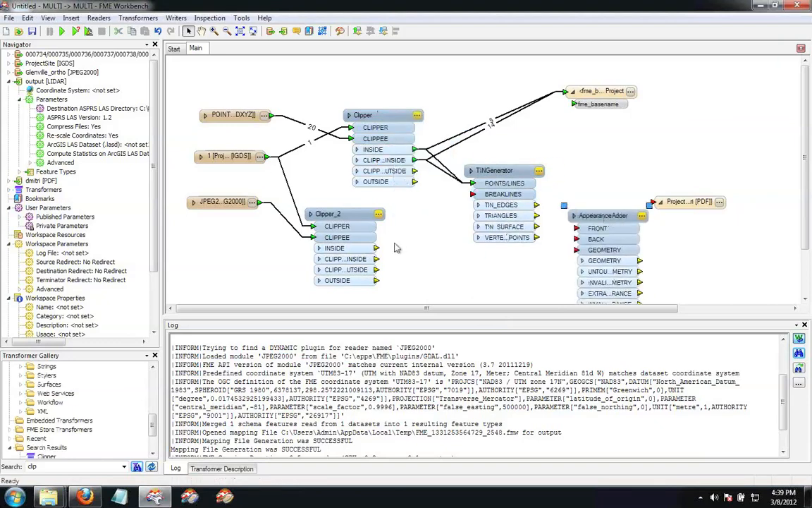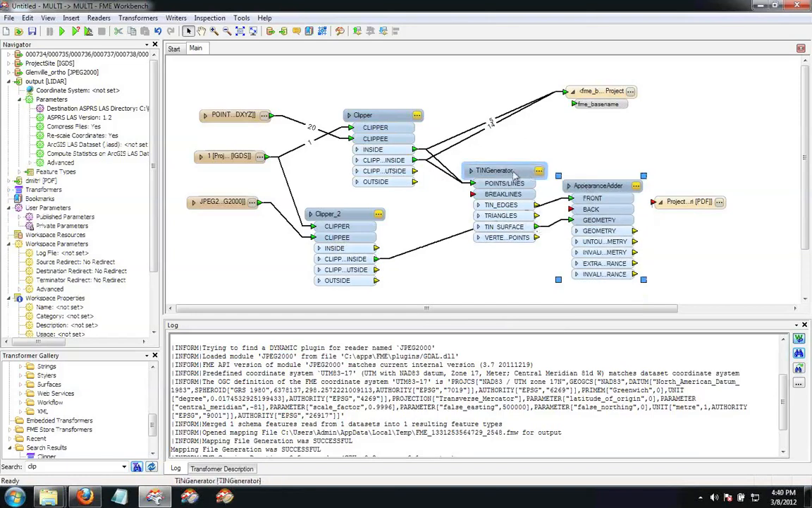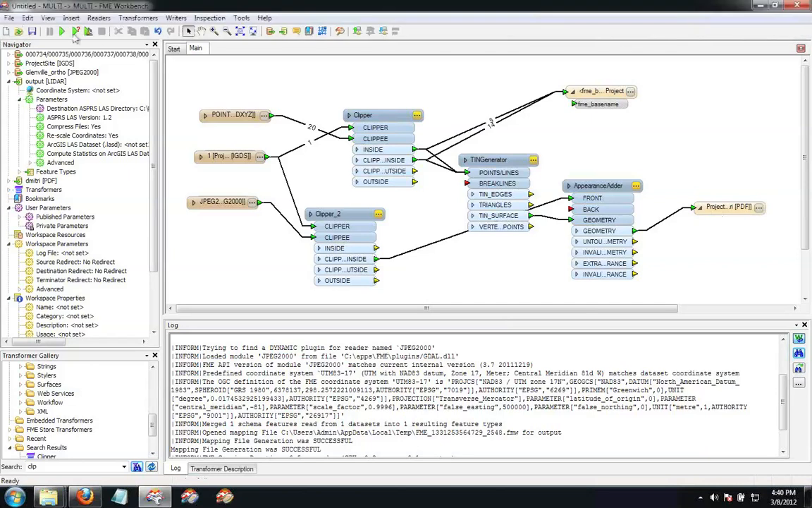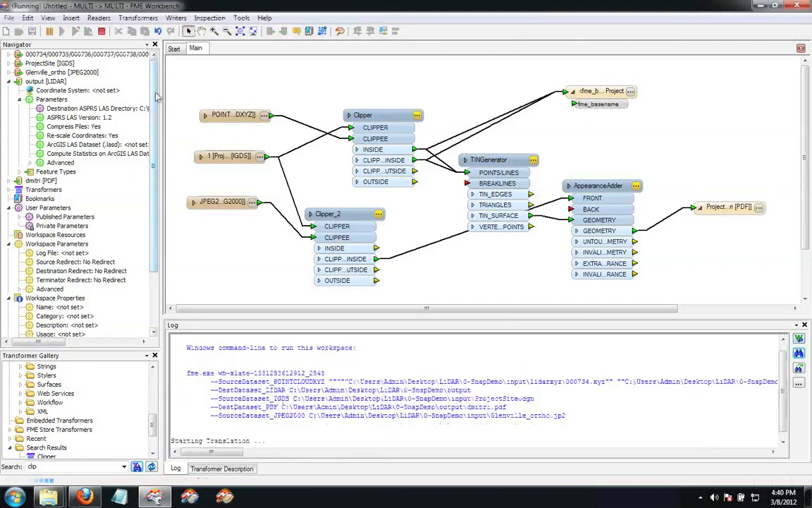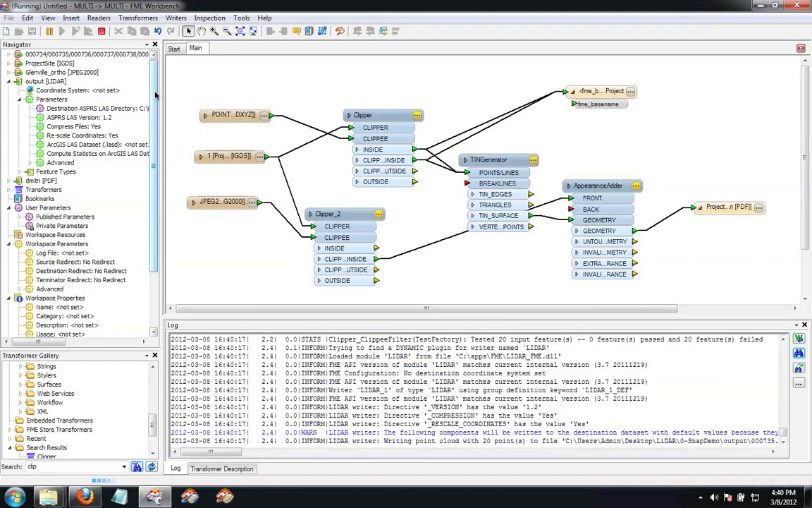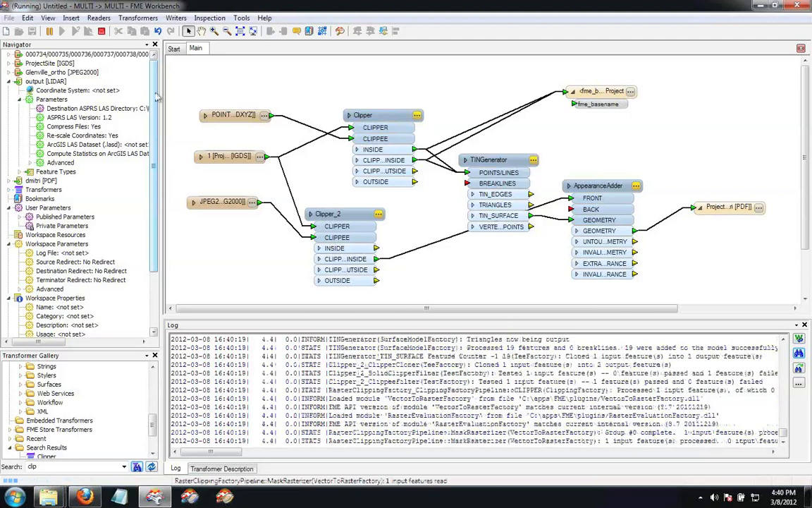The image for the front is the clipped inside part. And I want the tin surface to be my geometry. There we go. So that's going to add the appearance. And then I'm going to just take the resulting surface and put it out to my PDF. And, whoops, with any luck at all, when I run this, it's going to work. Do you think it's going to work, Dimitri? I hope so. It has my name.